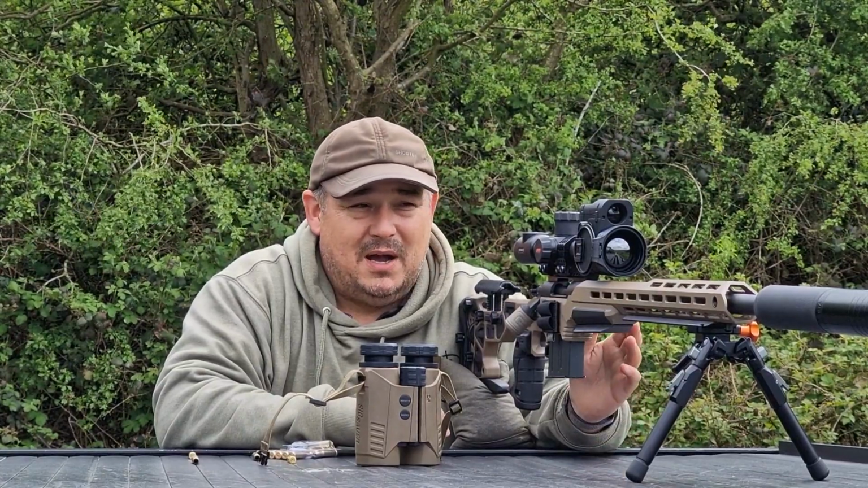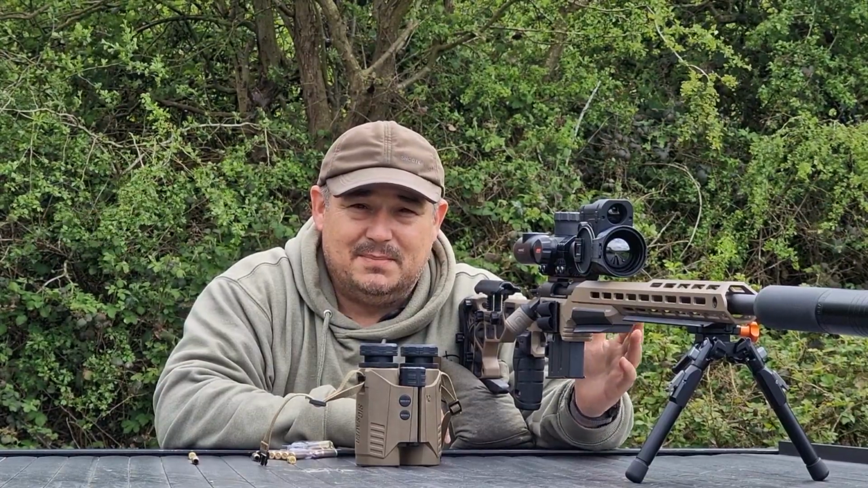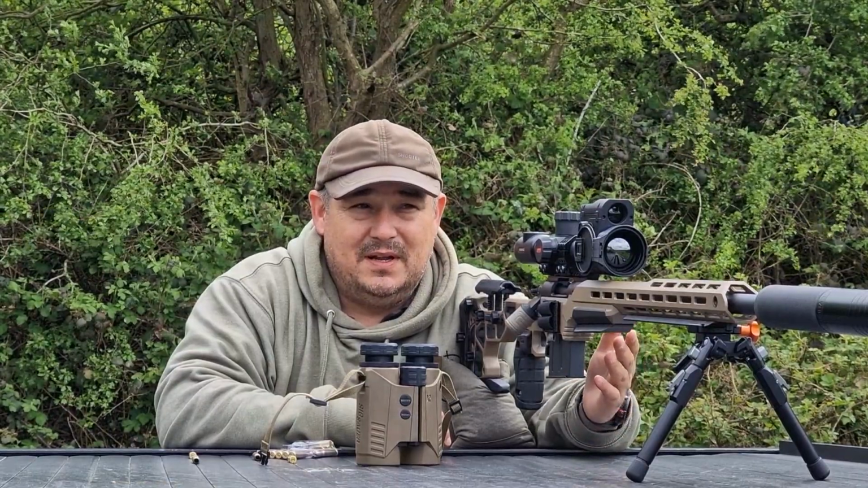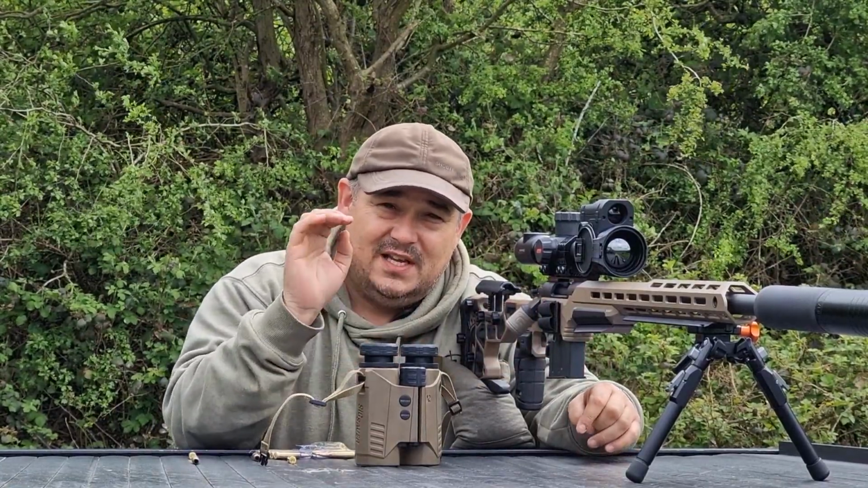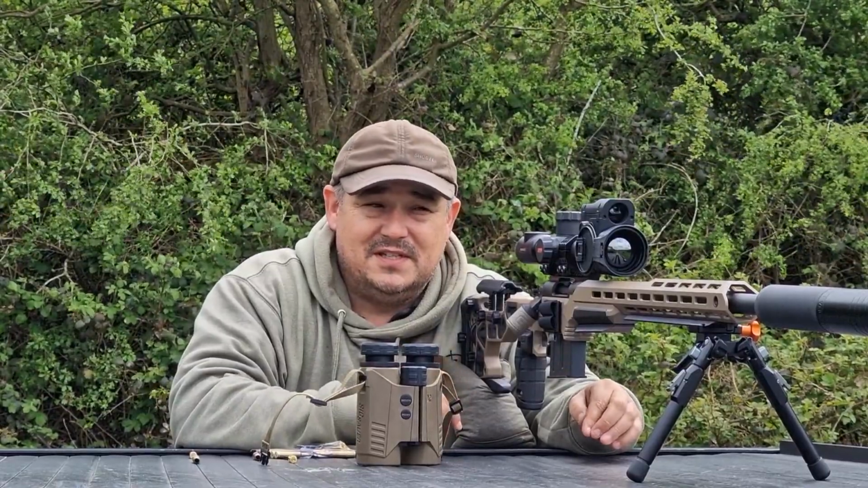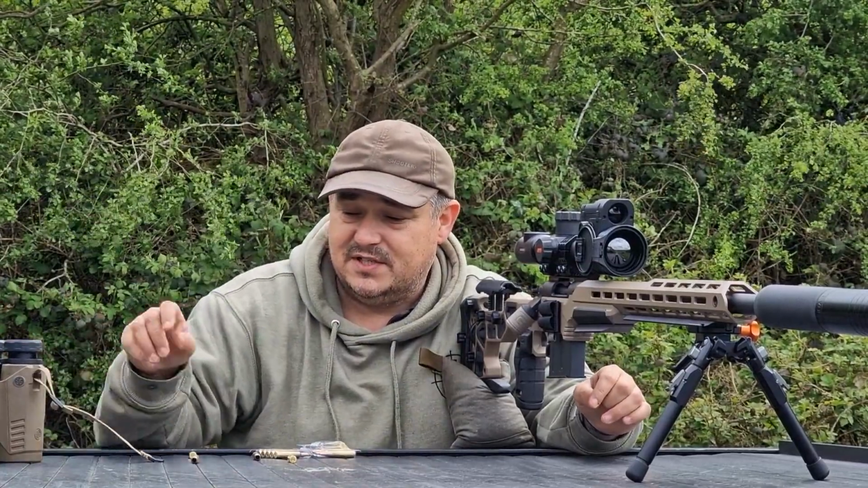I believe via the Stream app they are going to be adding ballistic calculators onto these units, so I believe that will entail you can enter all of your ballistic data for your firearm. You'll be able to range a target, and it will provide you the information in the scope for your holdover at different distances. So it'll be good to see what comes of that. It's not released yet, but it's due to be released soon.